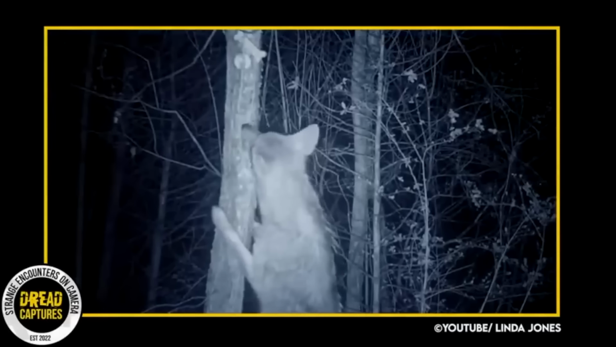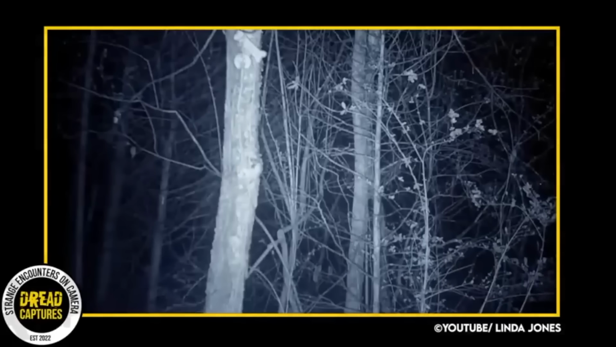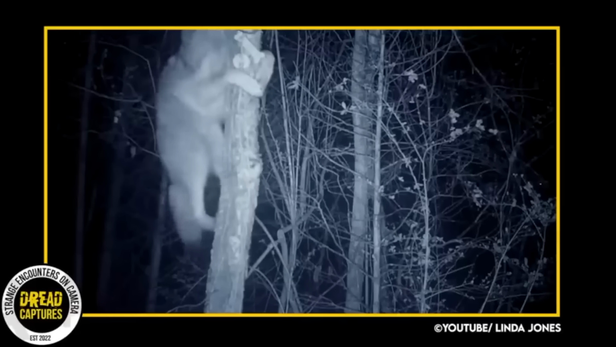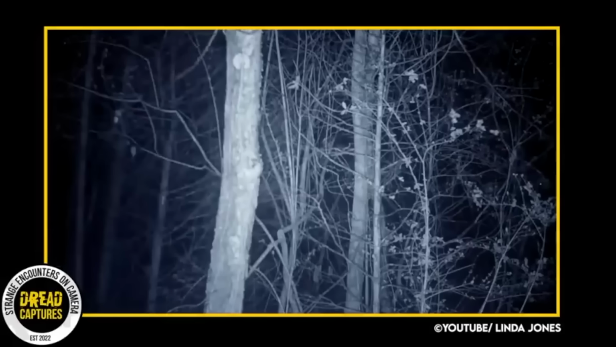As the video starts, you can see the coyote is interested in the tree, and if you look a little closer, you can see there's a dog bone tied, or somehow attached to this tree, and he wants it. What he does next is very impressive. He scales right up that tree, keeping his eye on the prize. Now, I have seen videos of similar things, but I've never seen a wild coyote caught on a trail cam doing it.